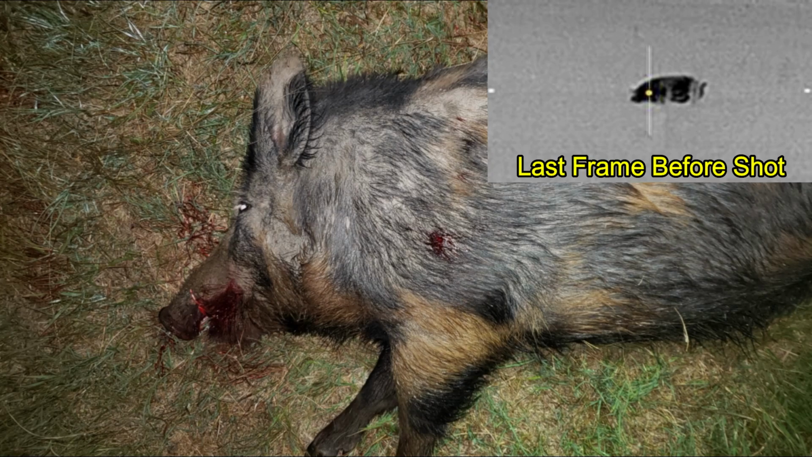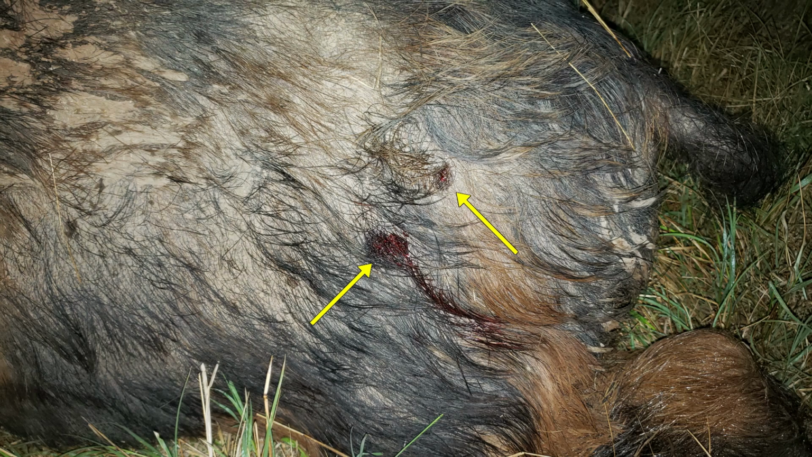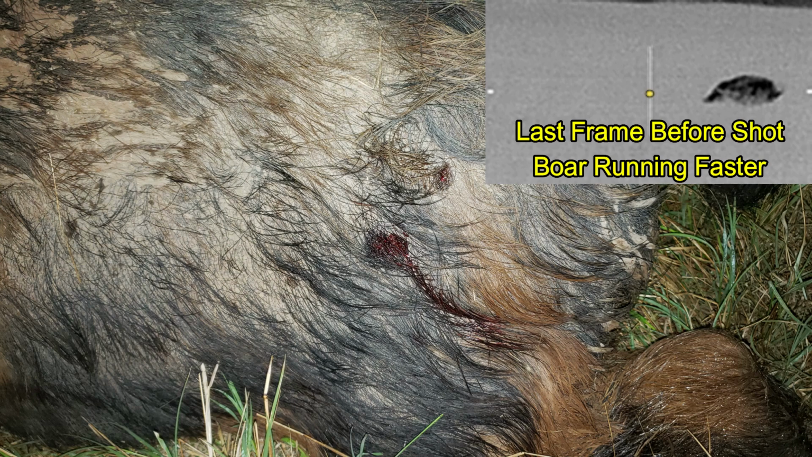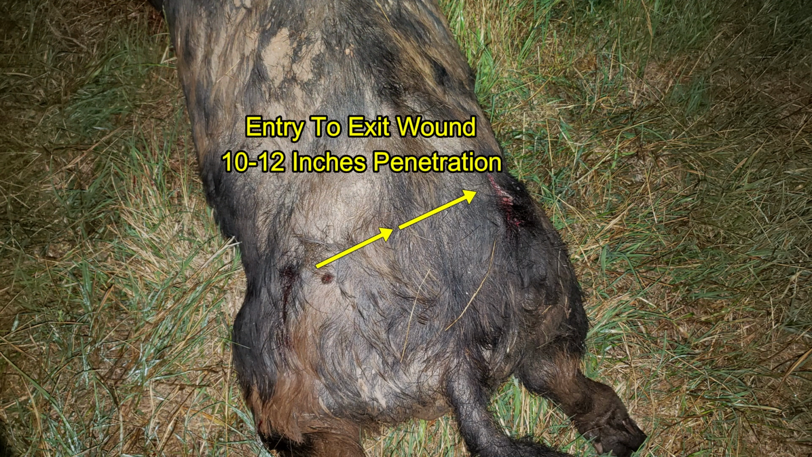And now looking at shot placement, the bullet impacted just slightly low and right of where I was aiming, was undoubtedly lethal, crossing all the way through and at least part of the bullet exiting after 15 inches of penetration. And it's a good thing that shot was lethal because both of the follow-up shots impacted in the left hip region. Looking at the lead on the first shot, it was just in front of the bore, impacted in the hip. Lead on the second shot, well in front of the bore, also impacted in the hip, but that's what finally brought him down. And here you can see the exit wound on the opposite side from probably both of the bullets, crossing through and penetrating a total of 10 to 12 inches.